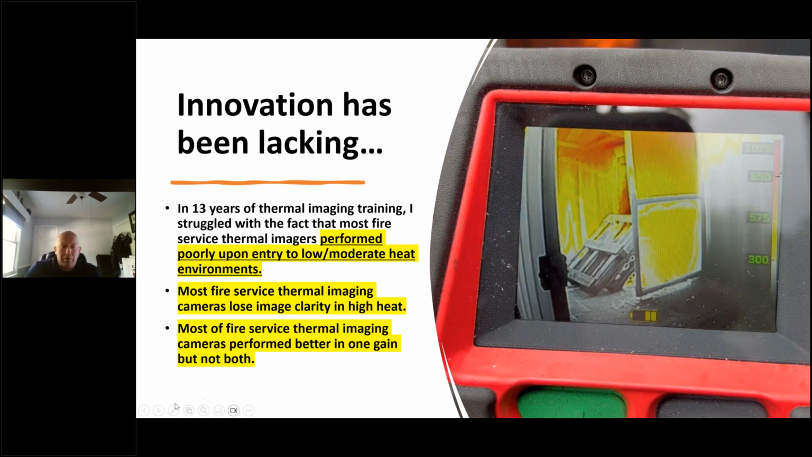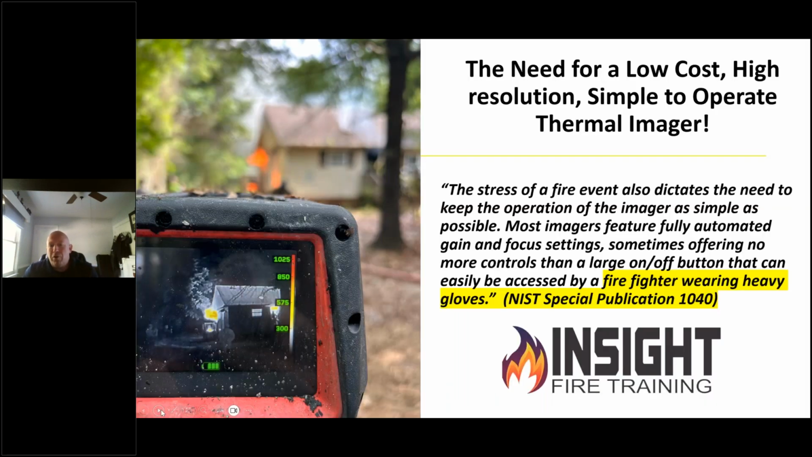So this camera did something that no other camera did before. It performed better in high sensitivity and low sensitivity. Those of you who've heard me talk about this know that I am very big on making the firefighters' lives simpler and safer and easier, because you have enough challenges, especially in a reduced staffing environment and the way the world is now. NIST has this in one of their publications, talking about the stress of a fire event. It basically dictates that the operation of these devices should be kept as simple as possible. And SEAT did that by helping us make this device simple and easy to operate.